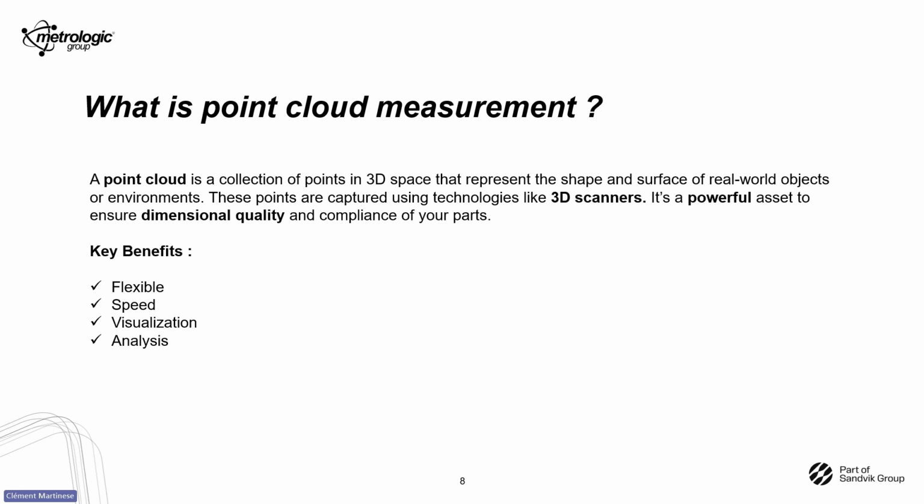Using a 3D scanner, we project a line onto the part. A camera captures this line deformed across the surface, and from that, we generate a dense point cloud in 3D space. The result is a fast, flexible, and detailed digital representation of the part, including maybe the defects and the true shape of your part.